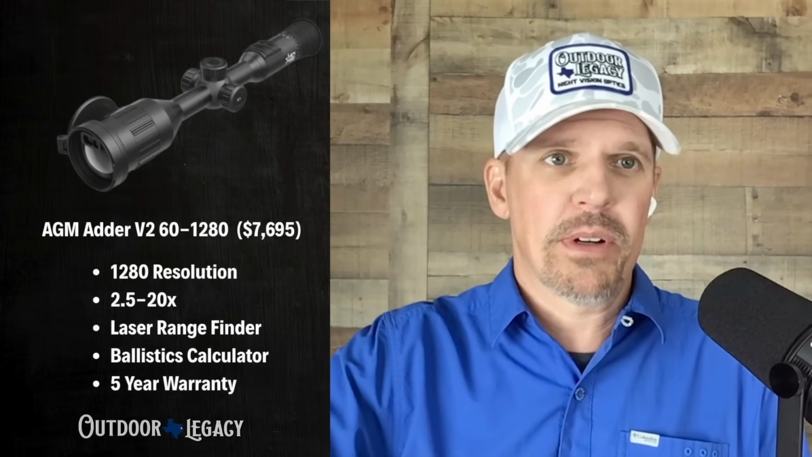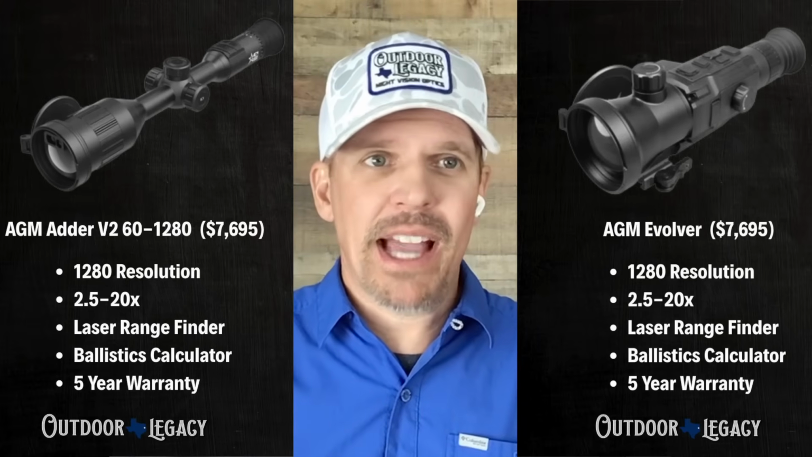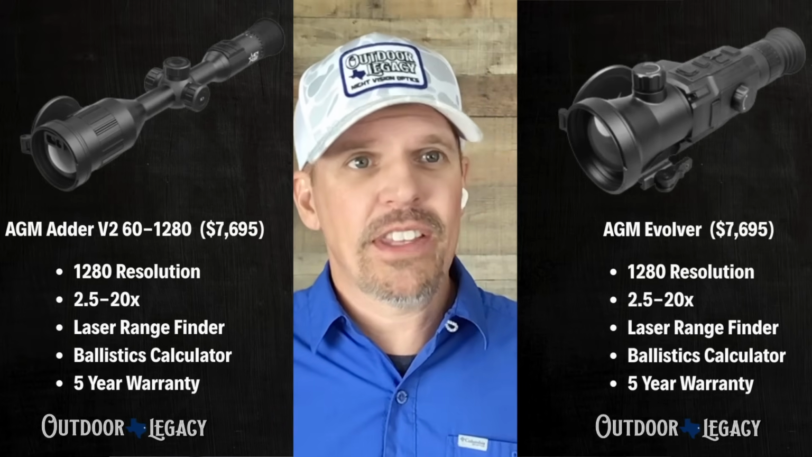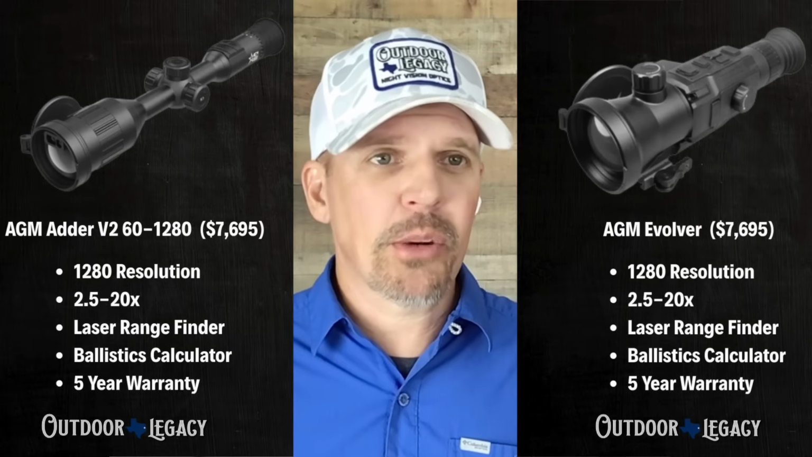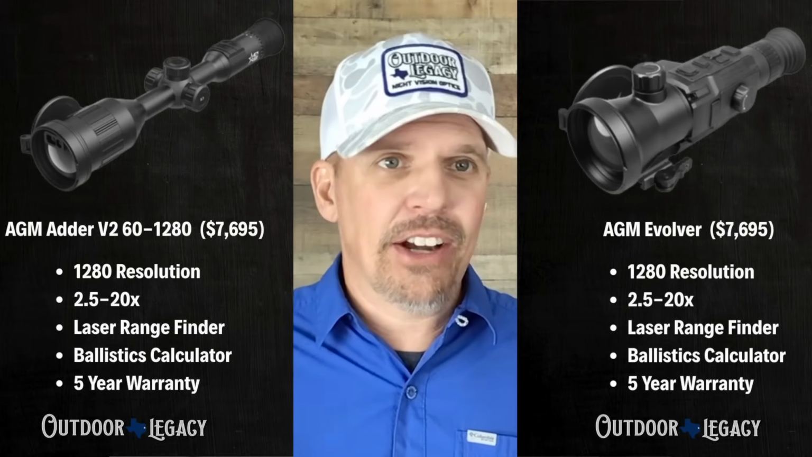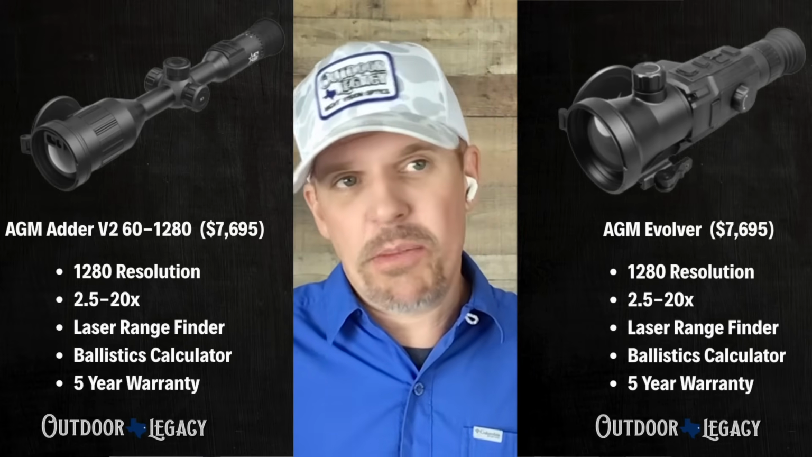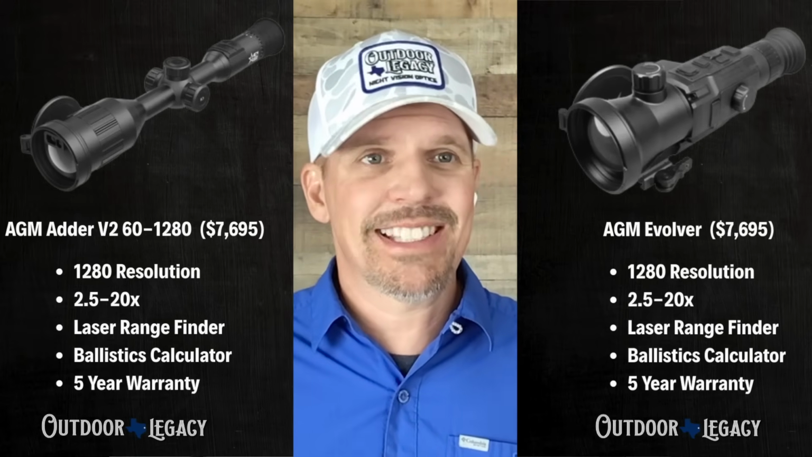The reason I'm going to lump these two scopes together is that they're the same scope in different bodies. Same image quality, same magnification, same sensor, same price. So when somebody comes to me and says, "Hey, I'm looking at these two scopes, which one do I buy?" I say, if you're going to put it on a bolt gun, absolutely go with the Adder. If you're going to put it on any type of rifle like that, Adder. If you like that style, Adder. If it's an AR only and you don't really care, it's up to you. You make that decision of which style you desire, but they are essentially the same scope.